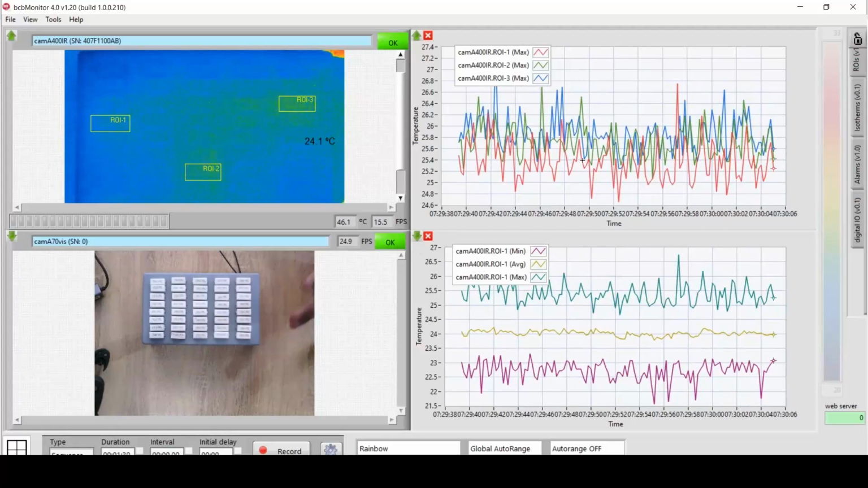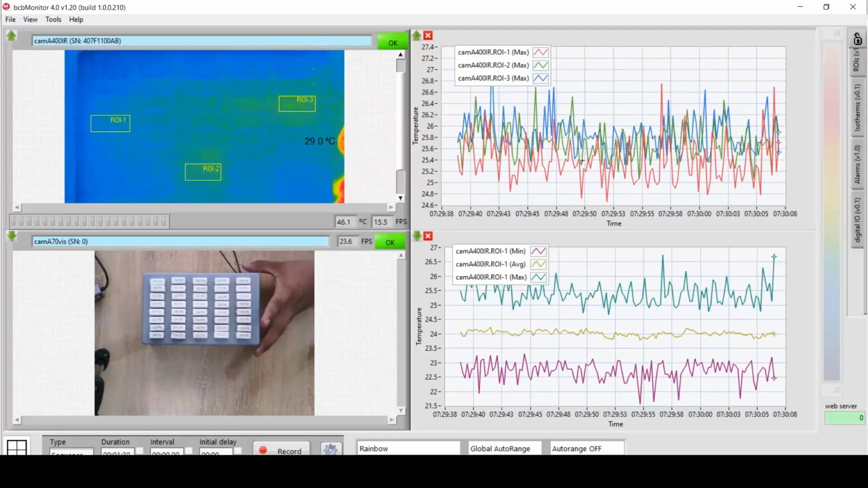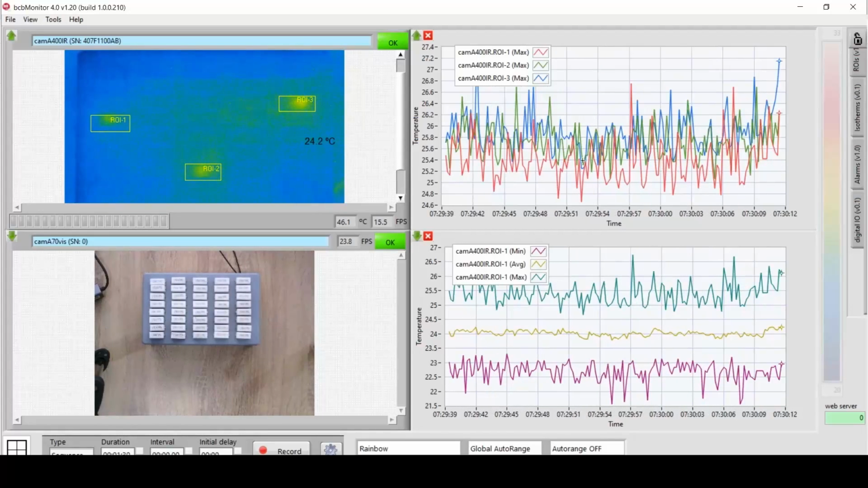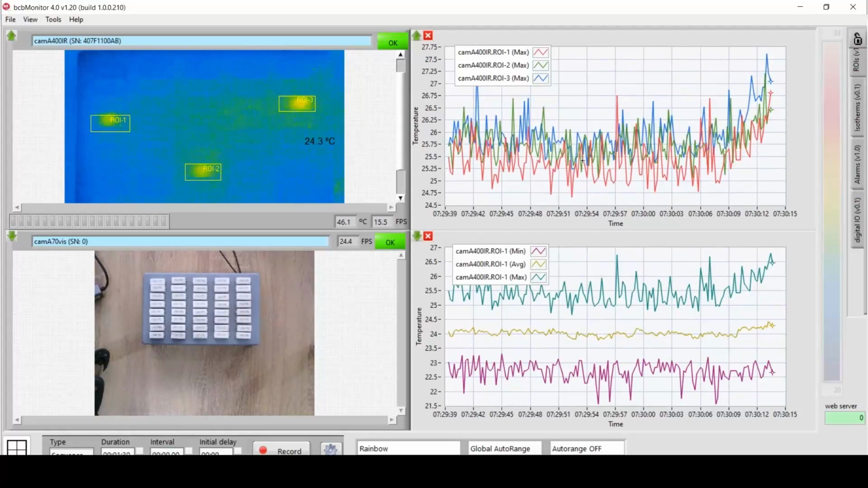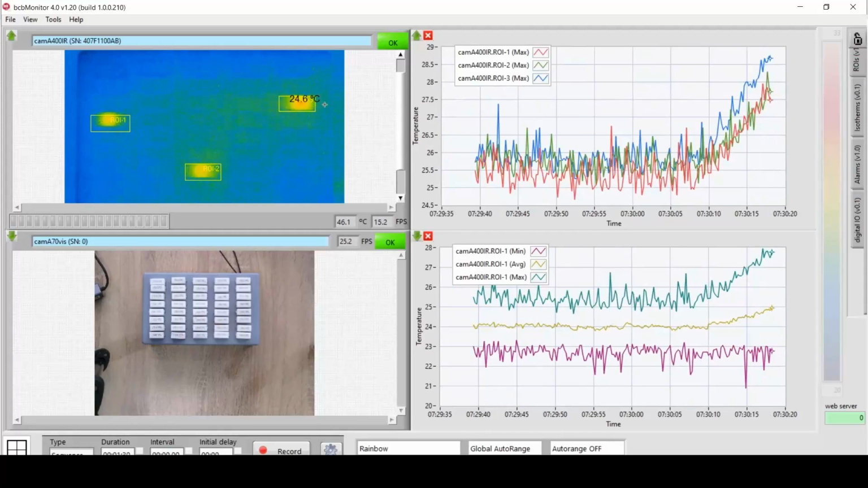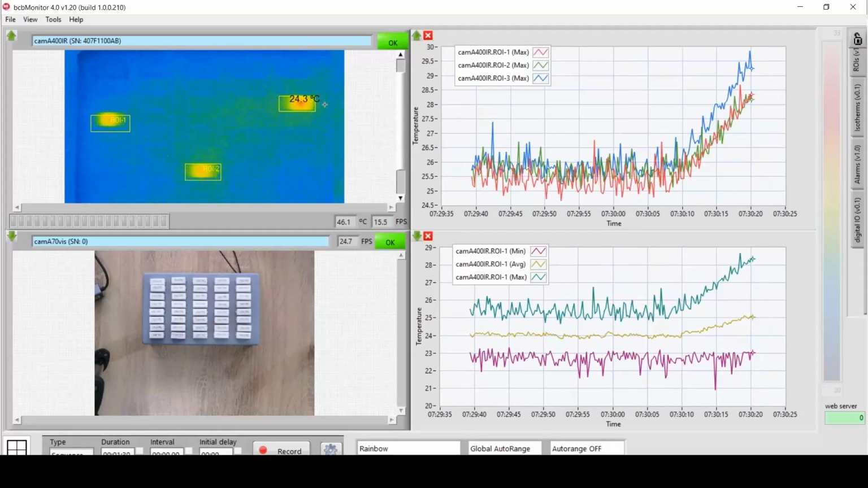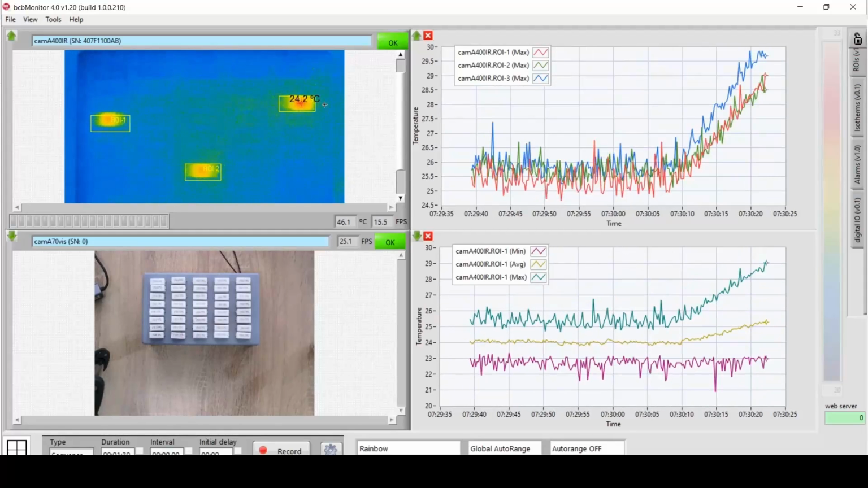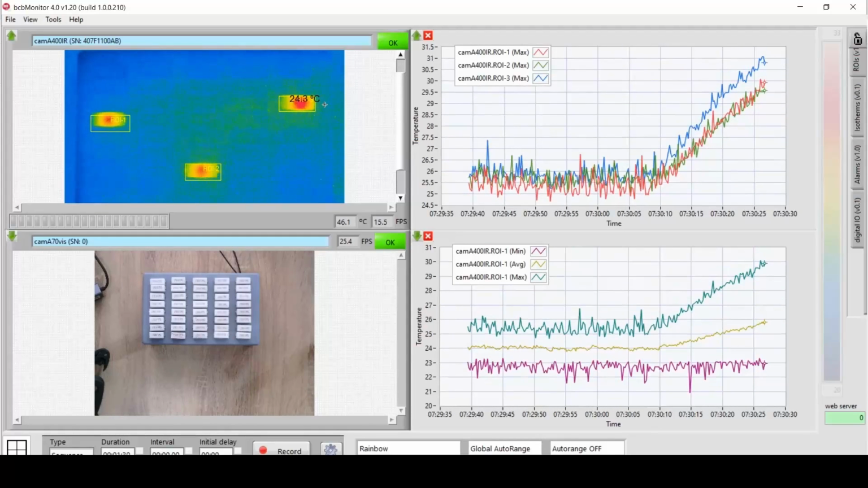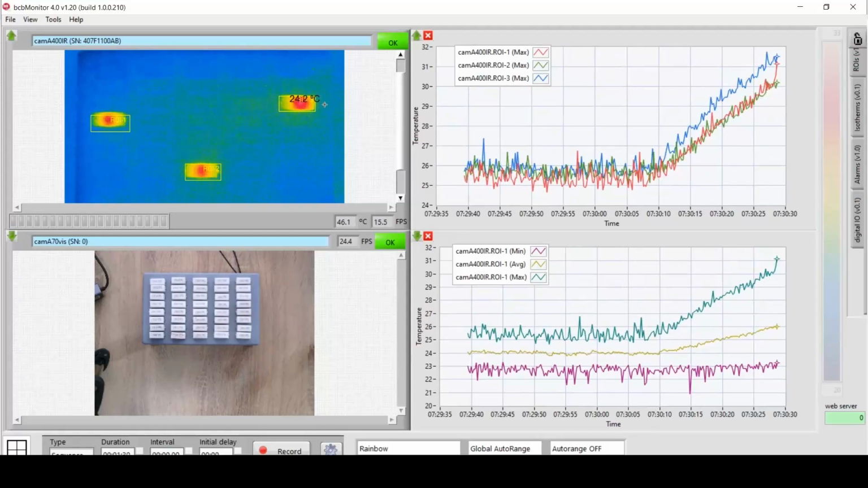Now, I'm going to short circuit some resistors, and we will see how from the first second the resistors that are shorted will be seen as hot spots in the thermographic image. In this way, by placing a temperature alarm in the software, we can know if there is a potential short circuit by receiving an alert on any device interconnected to the corporate network.